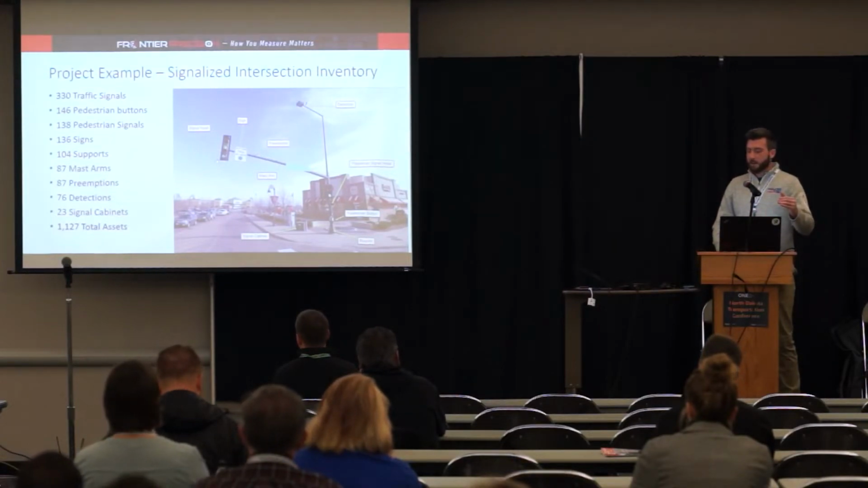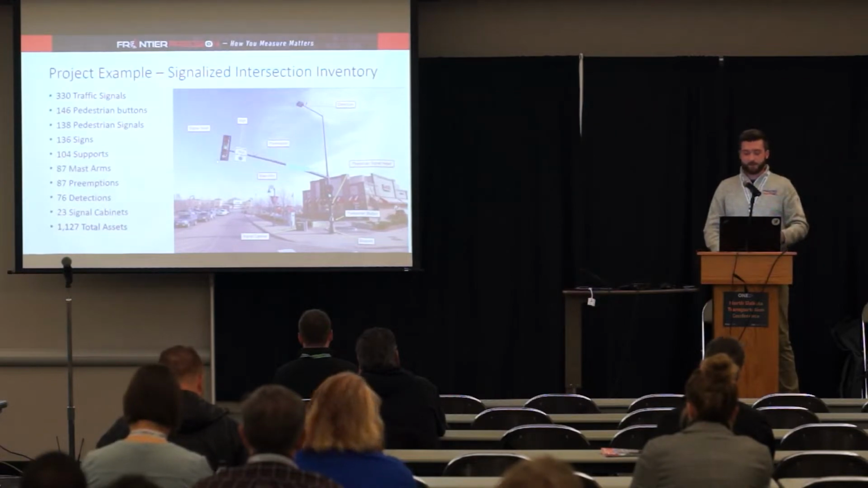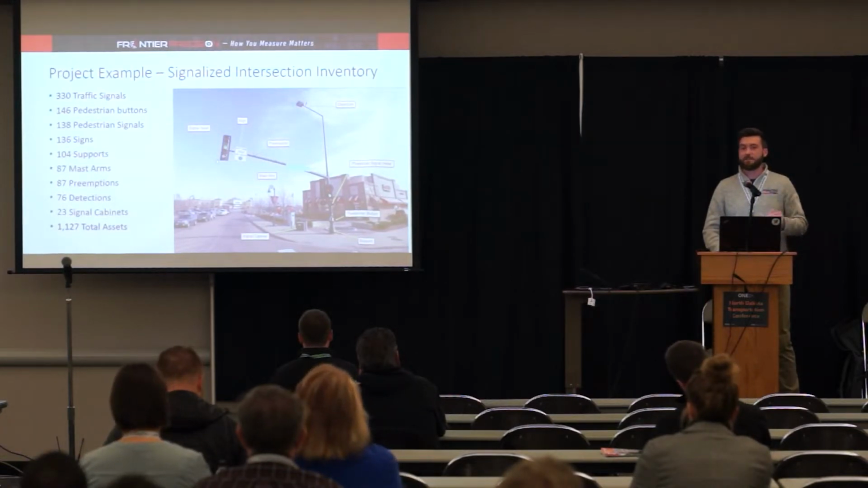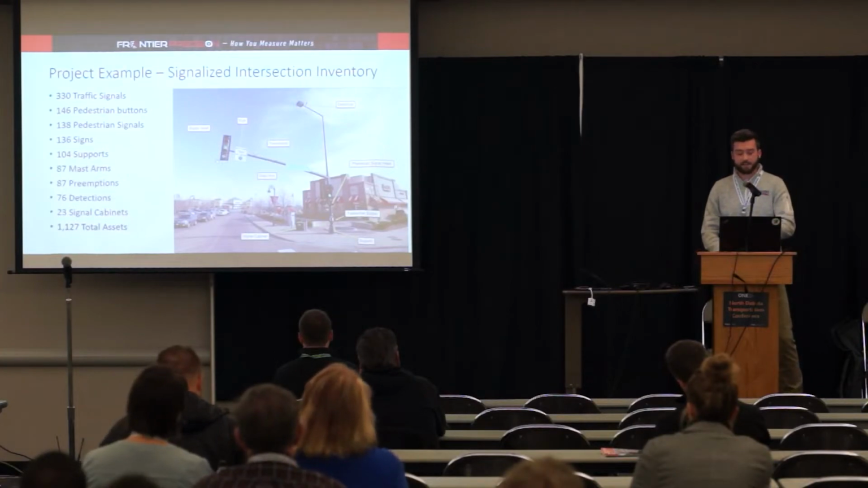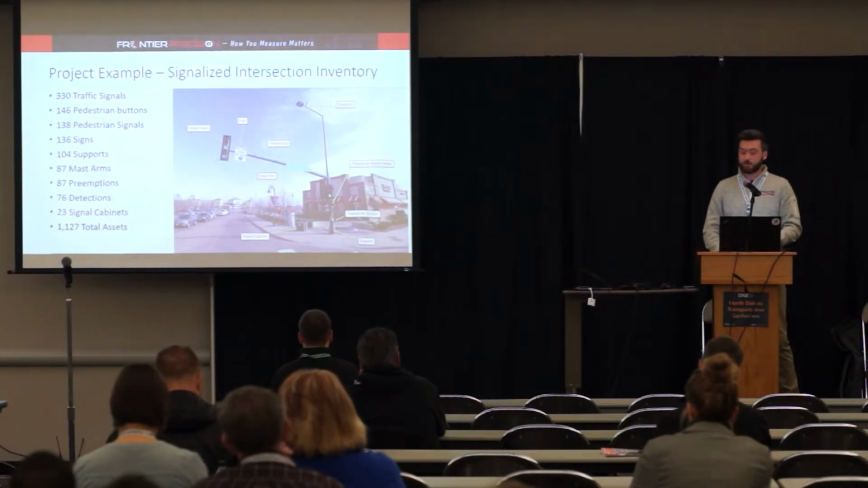In a nutshell, each of these corners of an intersection have like a dozen different components to map out, especially like the signal heads, the mast arm lengths. There's measurements and other attribute information to extract as well.